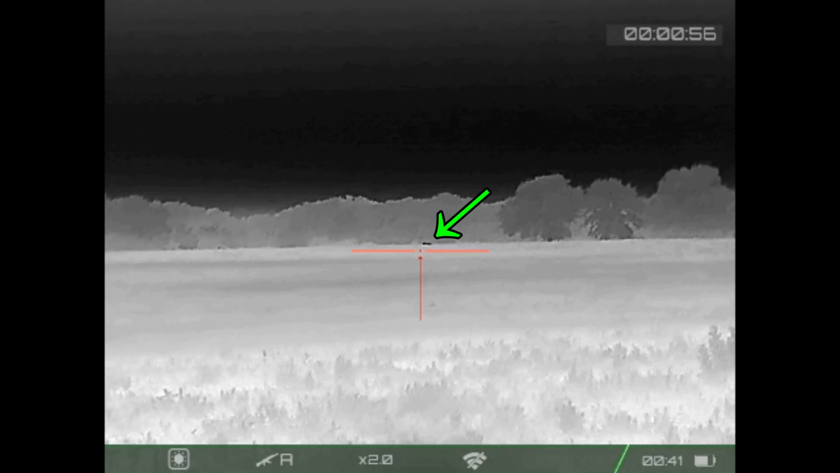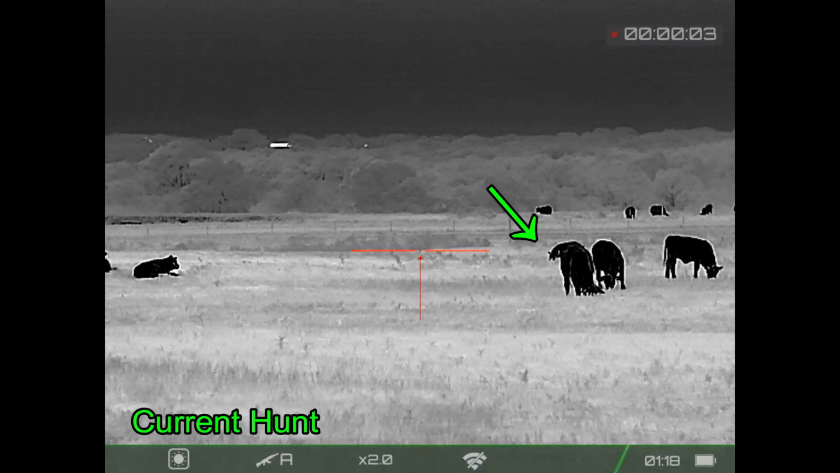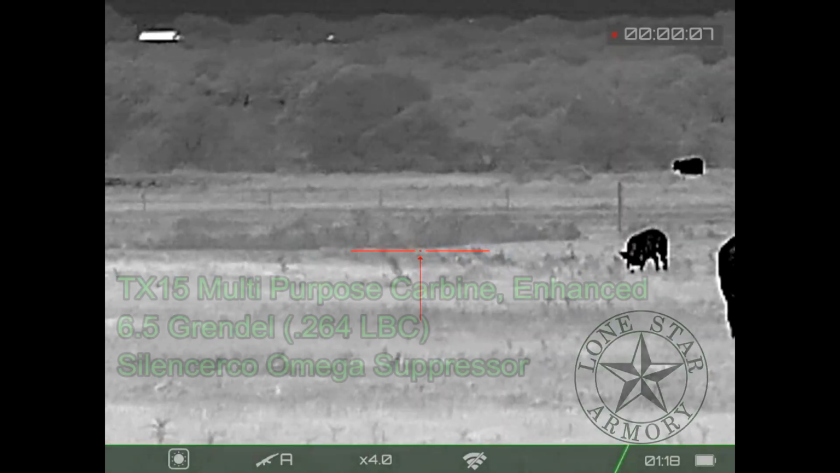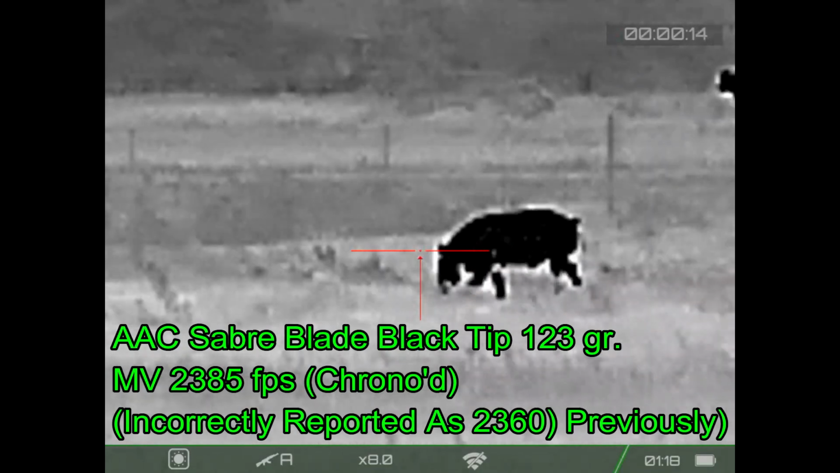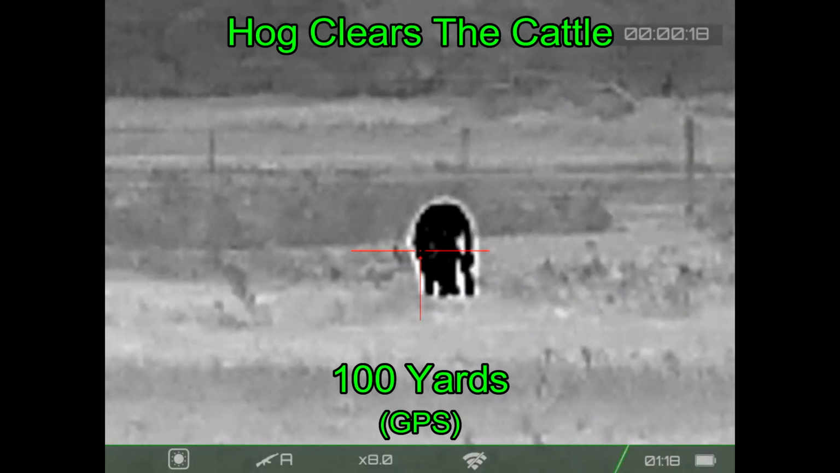So that hog is the hog that I think is this hog coming out from behind the cattle just a couple days later. I'm going to be taking a shot at it with my TX15 Multipurpose Carbine Enhanced from Lone Star Armory. And I'm going to be shooting some AAC Sabre Blade Black Tip 123 grain bullets.